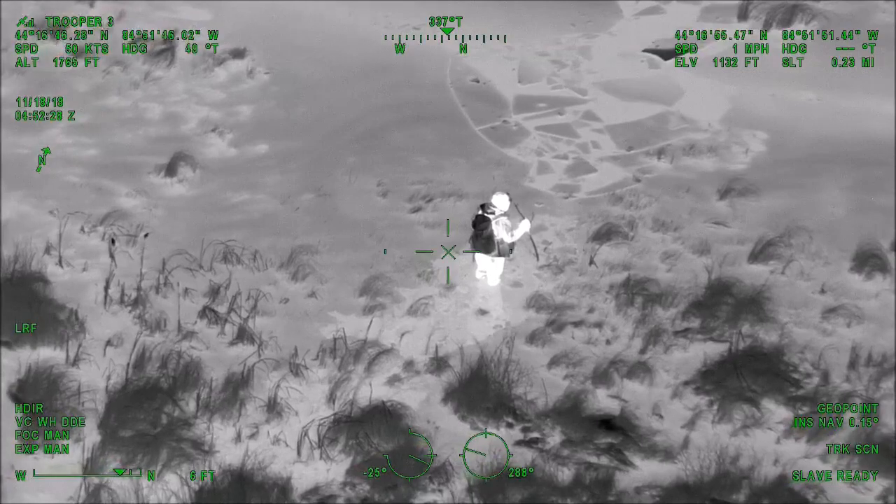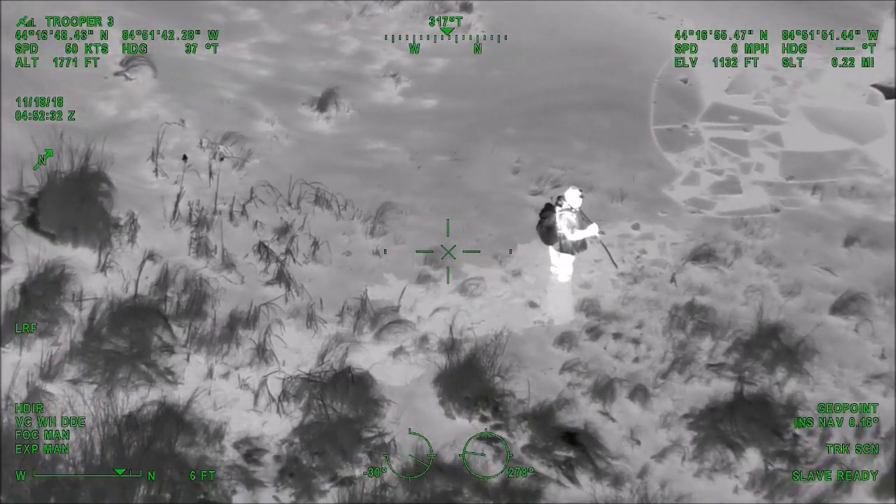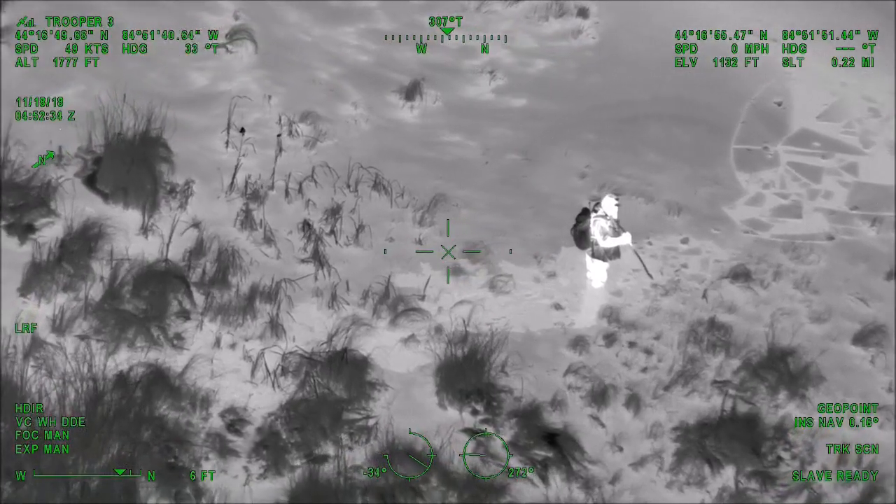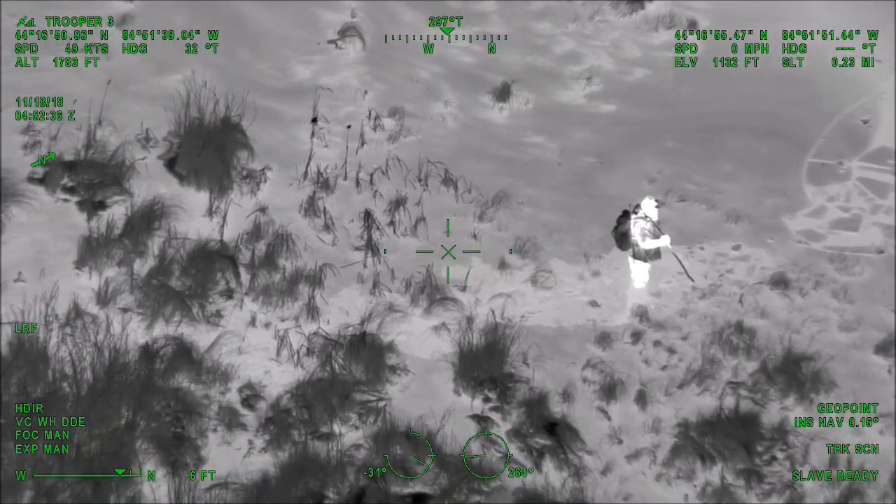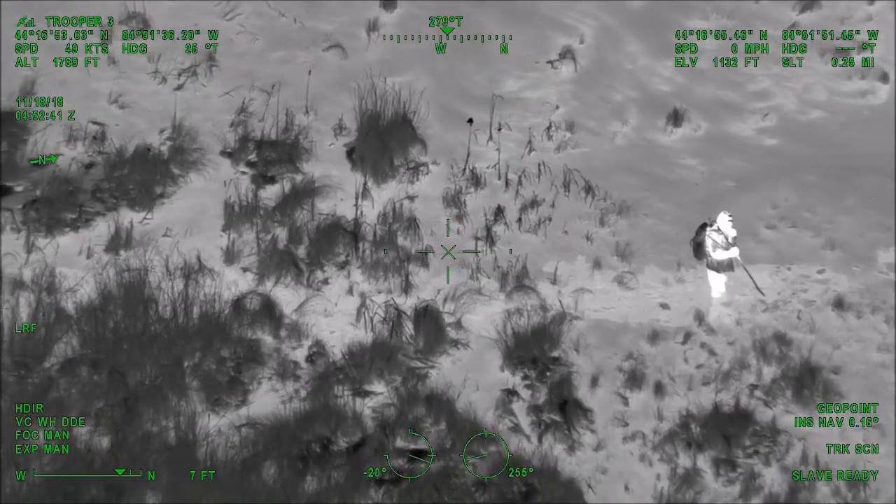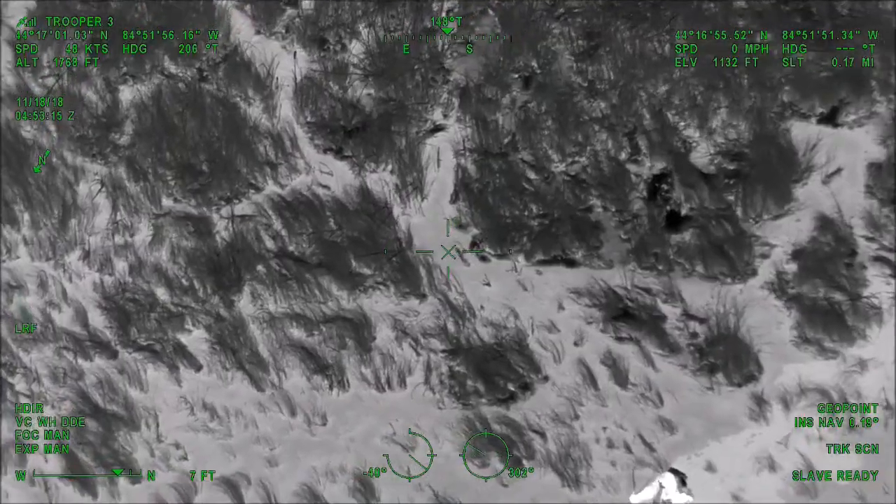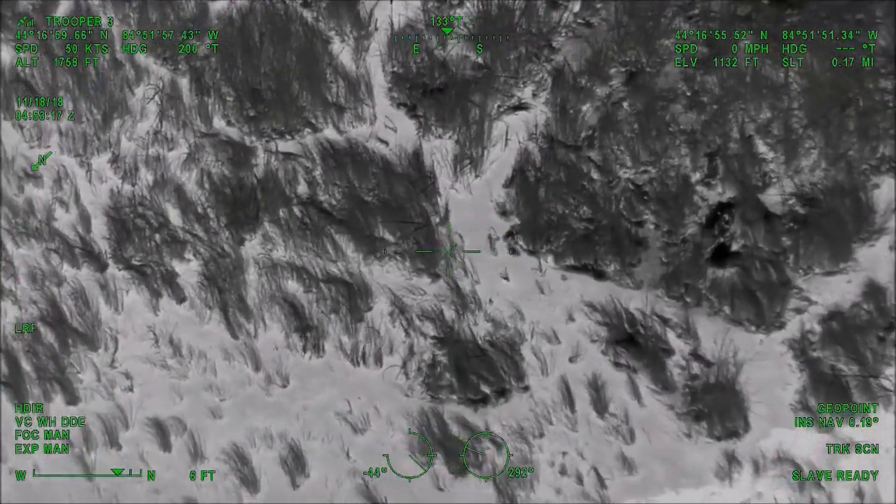He's standing up and kind of milling about. We tried to get on the PA, I don't know if you could hear us or not, to tell him to stay put. But he looks standing up and healthy. I just don't know what his condition is to go a mile through some thick marsh or not. For the units on the ground out there, he is 6'5", about 250.